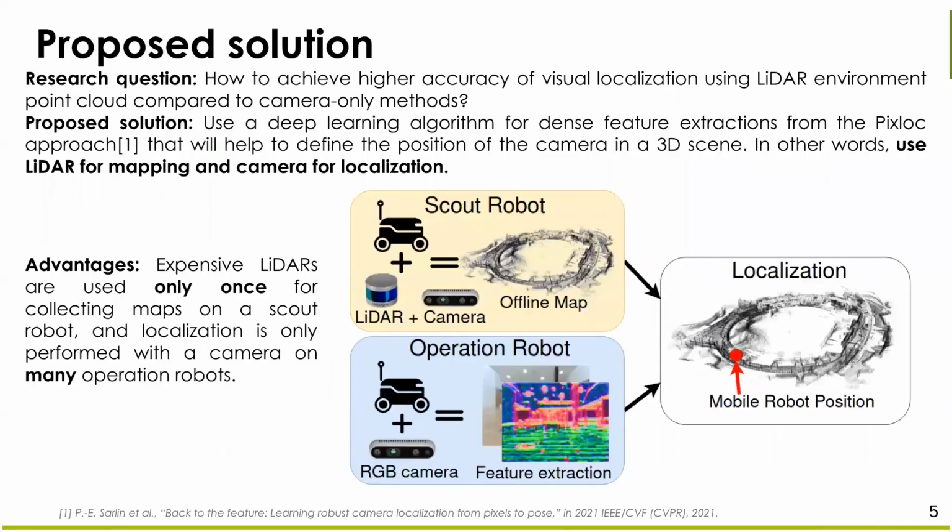So my research question is how to achieve higher accuracy of visual localization using a LiDAR environment point cloud compared to camera-only methods on a large area. I propose a solution that is capable of predicting the position by matching features from the image with a pre-assembled 3D LiDAR map. This approach is inspired by the work of PixLoc, which is aimed at localization by comparing images with 3D structure from motion, obtained from a set of 2D images. I propose to use a LiDAR map, which is more precise than structure from motion.